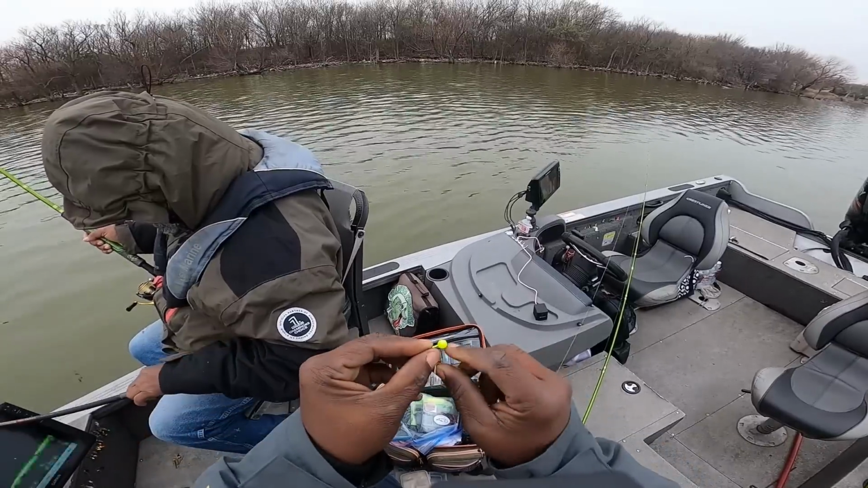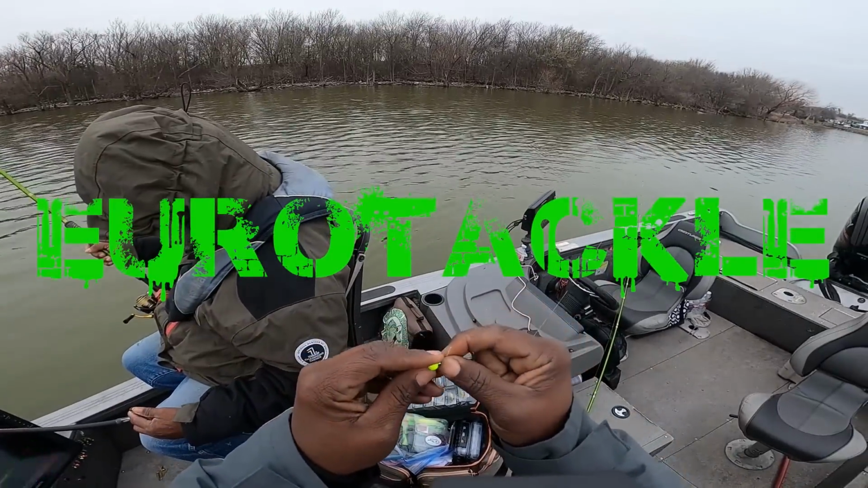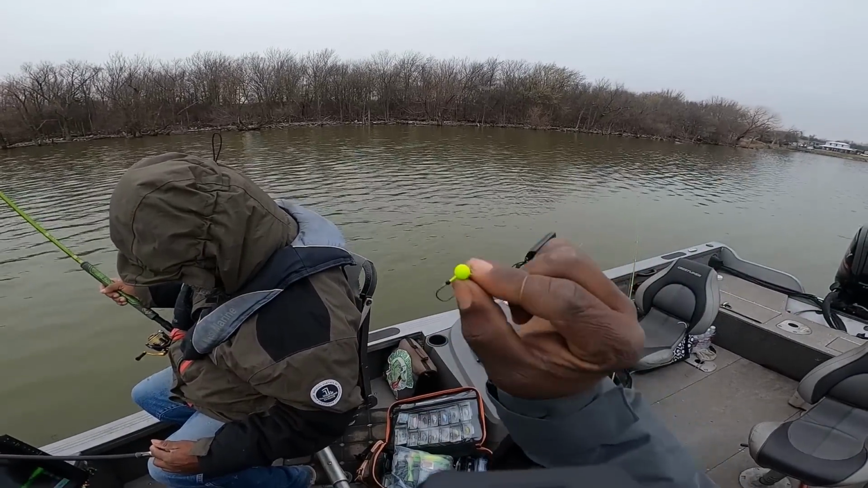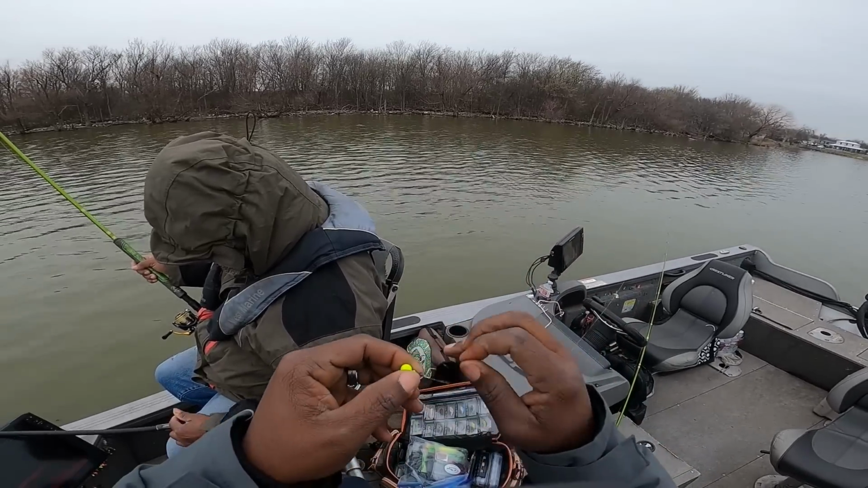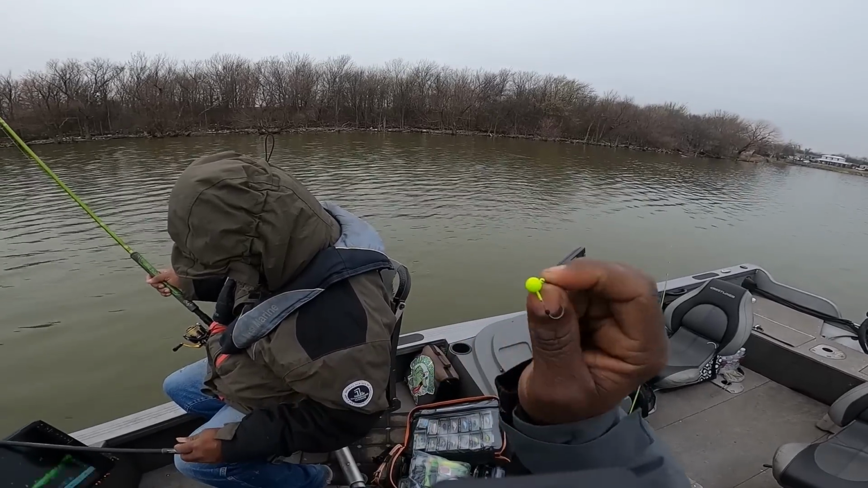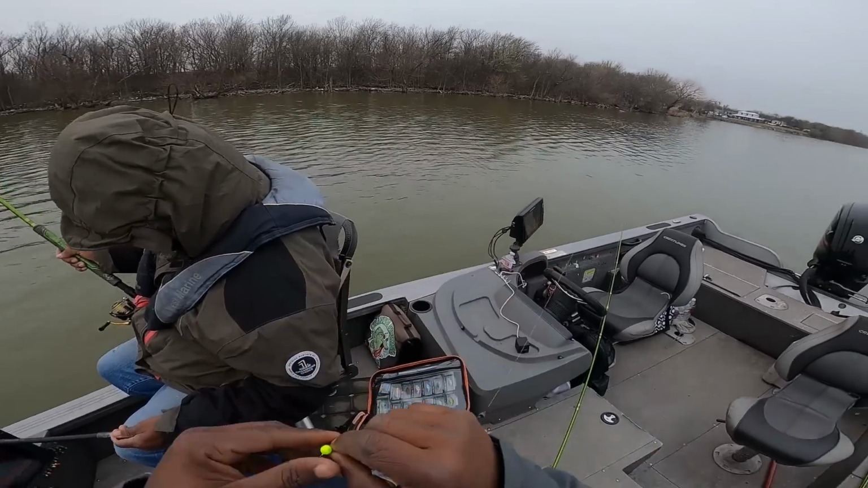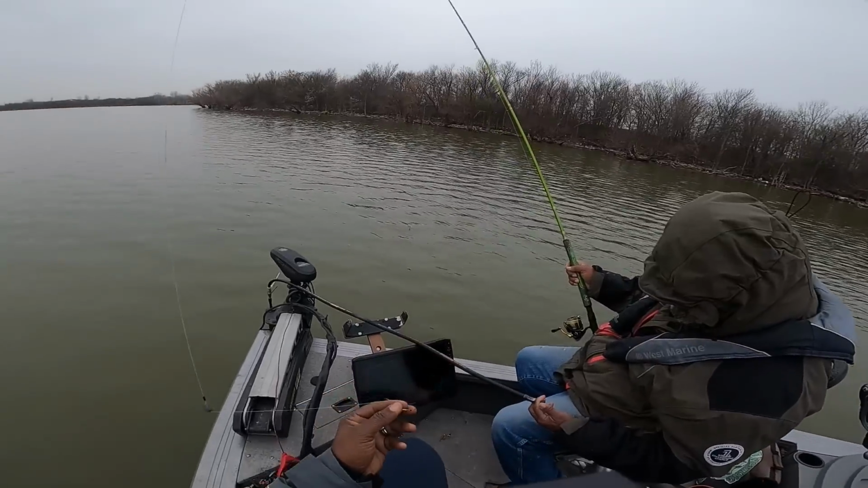Guys, for myself, I'm going with the tungsten jig head from Euro Tackle, man. People ask why I like to use this tungsten, because I can still have a small profile while having some heaviness, man. This tungsten is really dense and it falls faster than your lead heads, man. So we're gonna use a smaller profile, but we're gonna get down as fast as we need to.